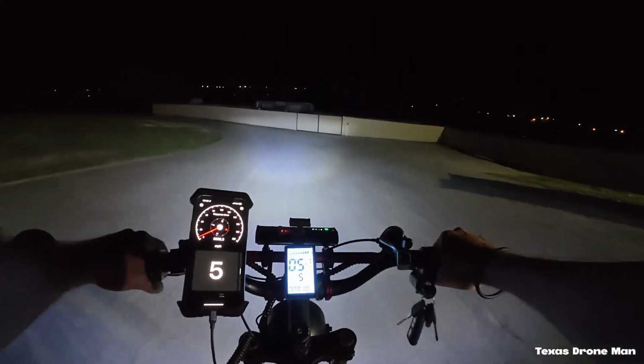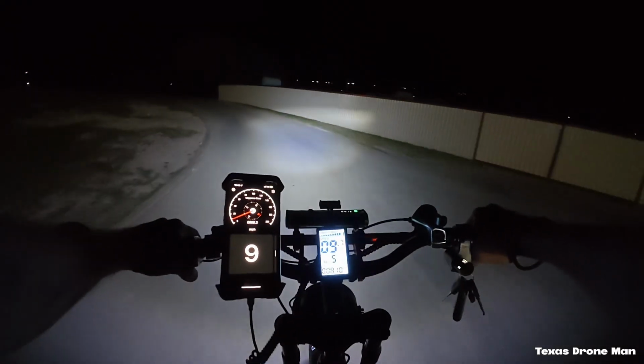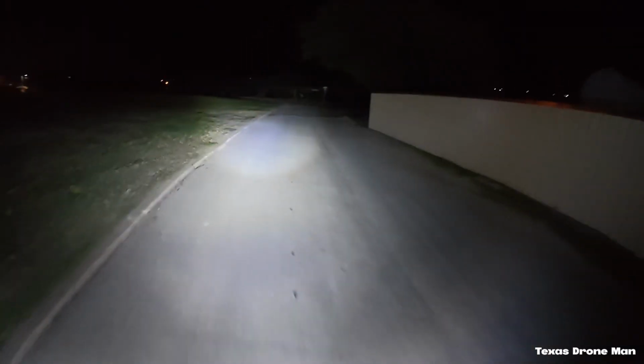God, that skunk is strong. I don't know what the hell he's doing. What the hell is that? Storage billing.